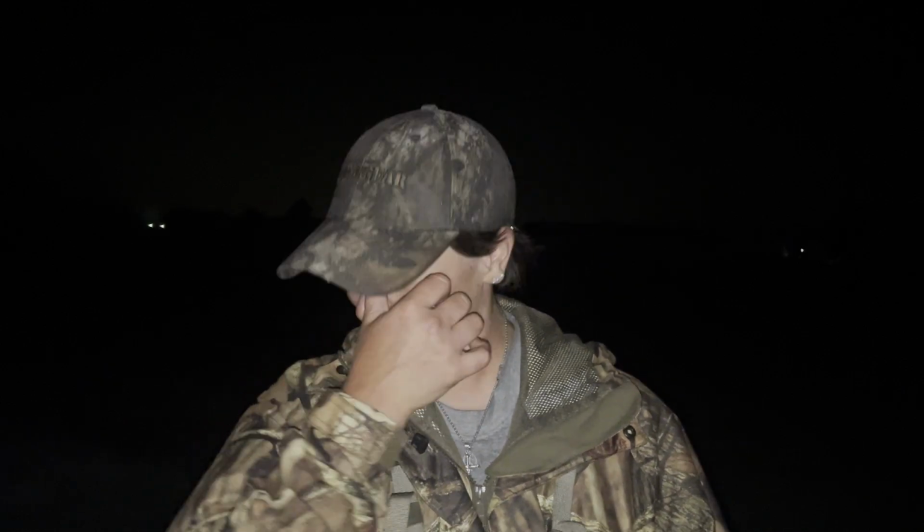Mailbox down. Yeah. Second spot, we had gotten trail cam pictures from the guy who hunts these properties. The coyotes were in there, and it's a dad and a son that live across the street from each other. And we've killed coyotes on both sides, actually. So we're standing in the front yard and kind of started walking down the driveway to go across the street to the dad's, and we're just really indecisive about where we wanted to go.